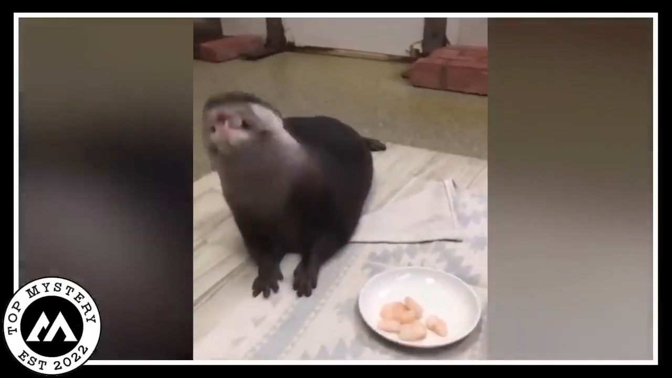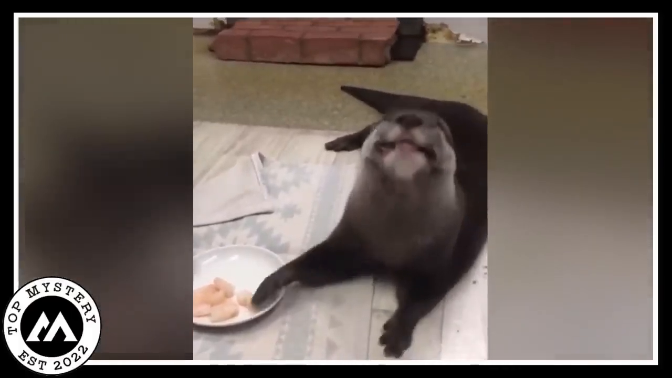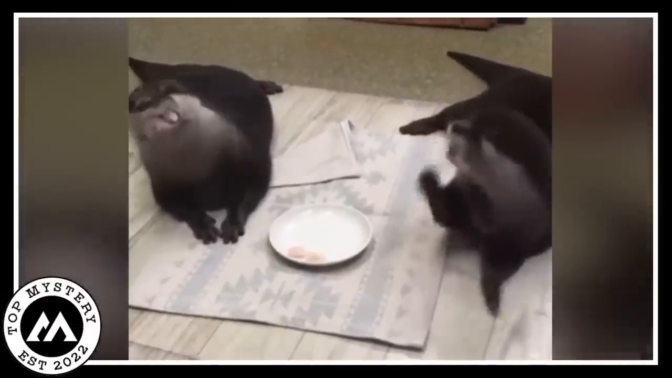It's a delightful scene, with the playfulness of nature blending with the coziness of home, as the otters share the feast of shrimp. Keep an eye out for these cute animals as they transform a plain mat into a stage for their charming performance, transforming snack time into a joyful and fascinating aquatic experience.